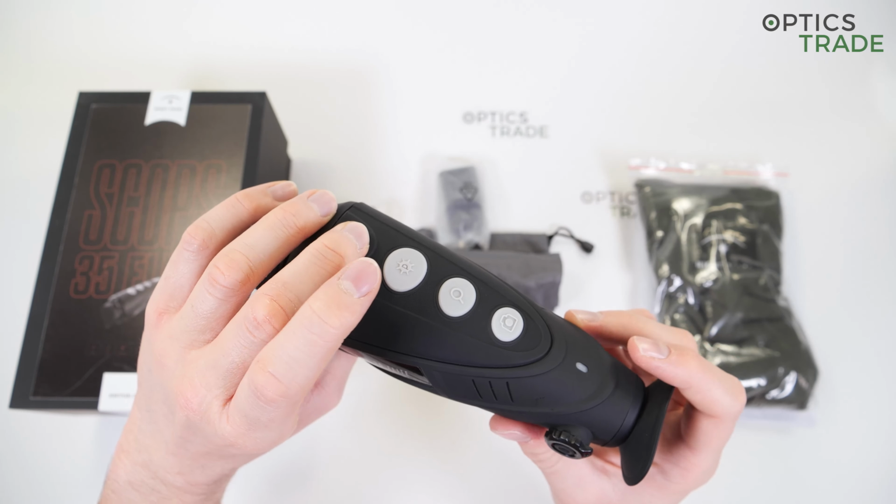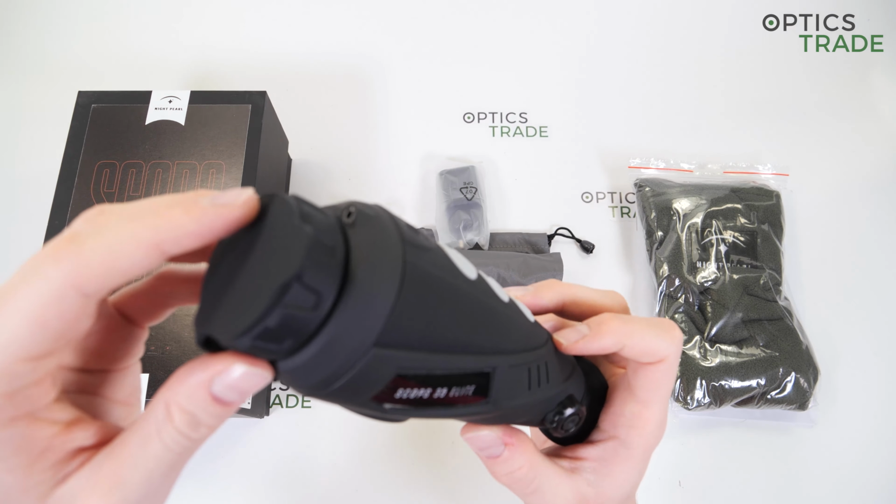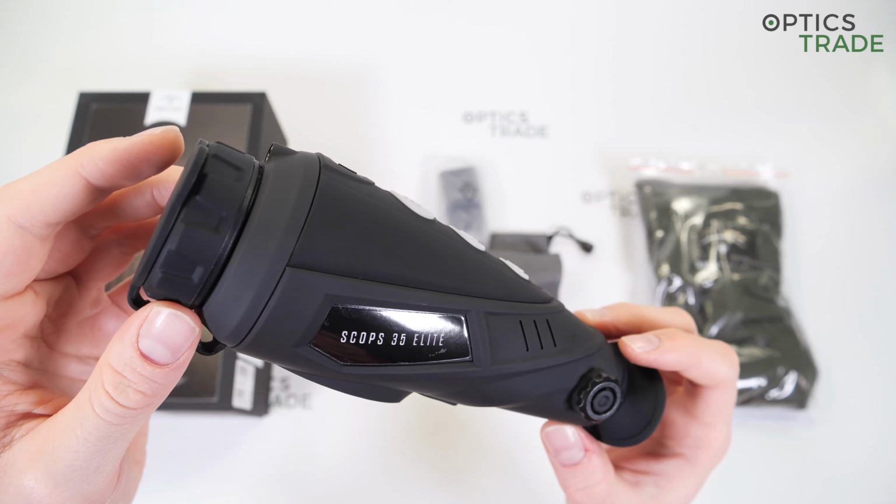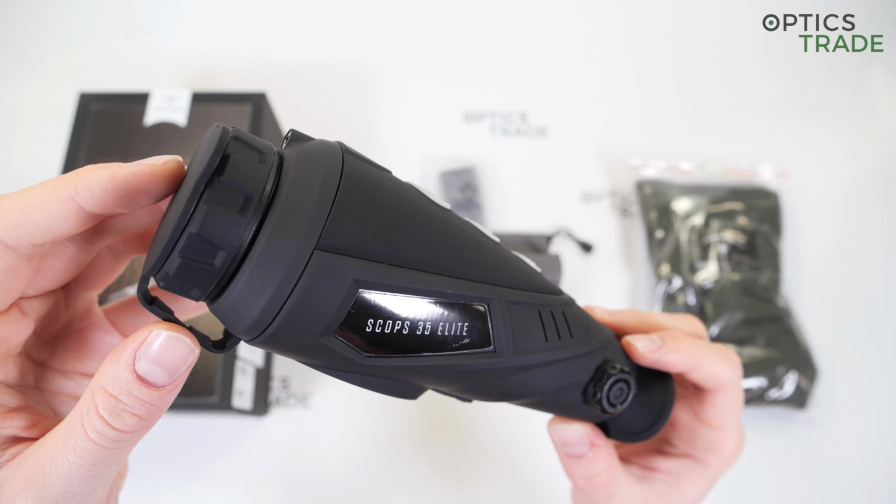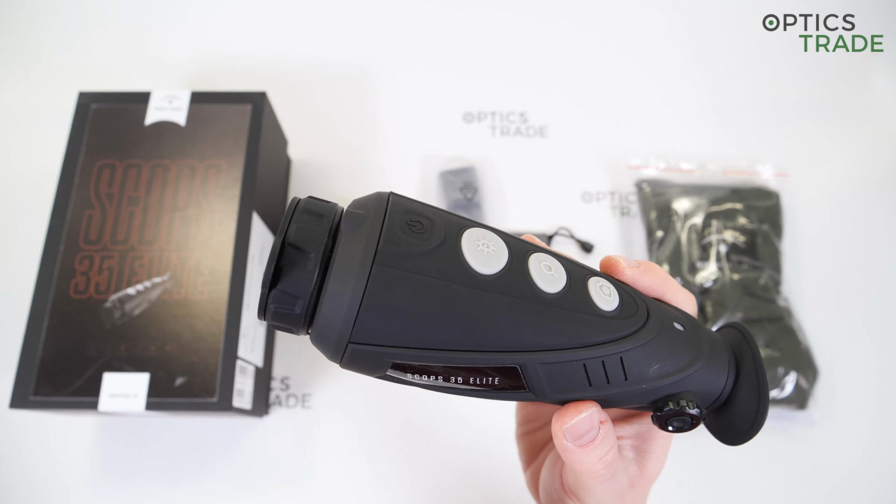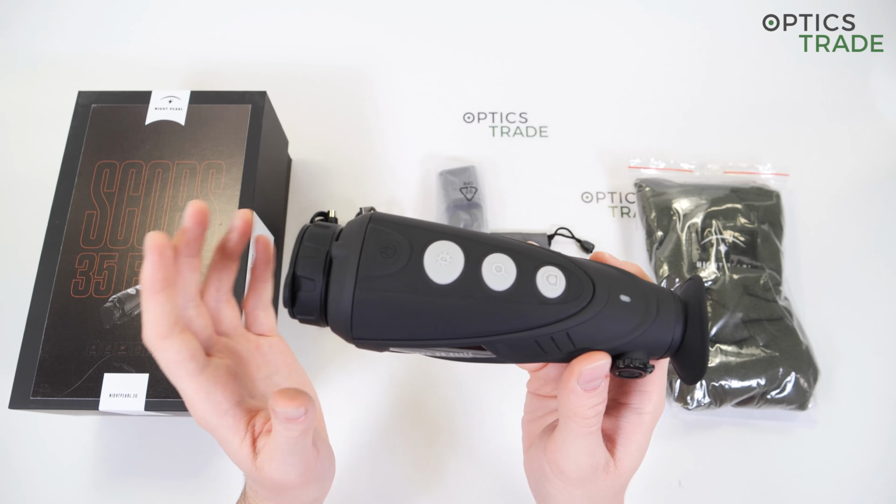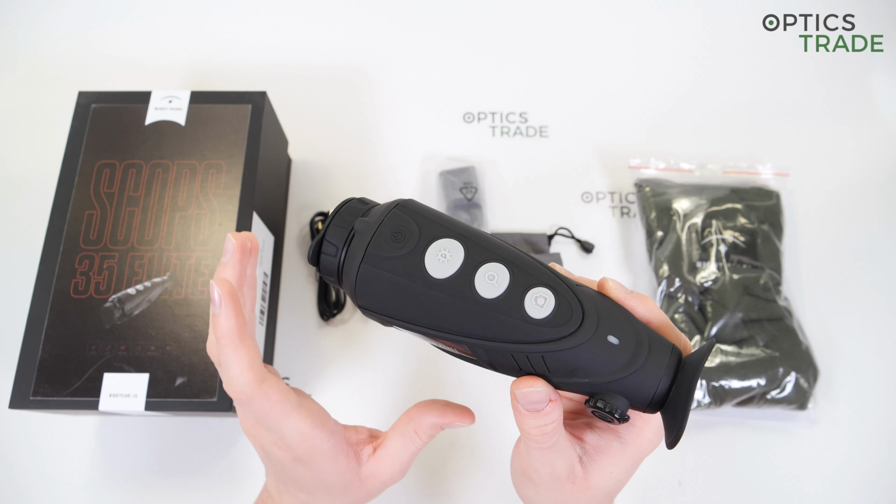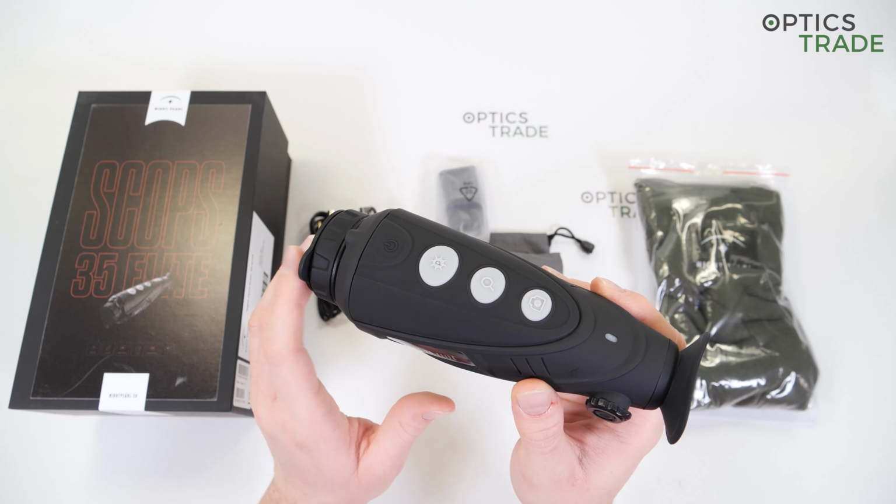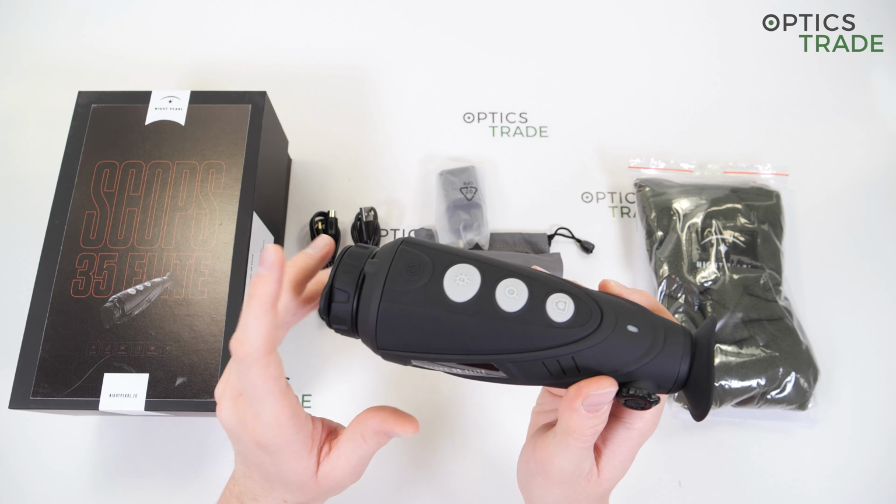Now let me just turn this device on so that you can hear the calibrating noise. It calibrates around 3 times when turning on. So let's just wait. And this was it. As I said, it's not that loud, not that quiet, but it is done quickly. The image really gets frozen for a fraction of a second before it gets back to being fluid.